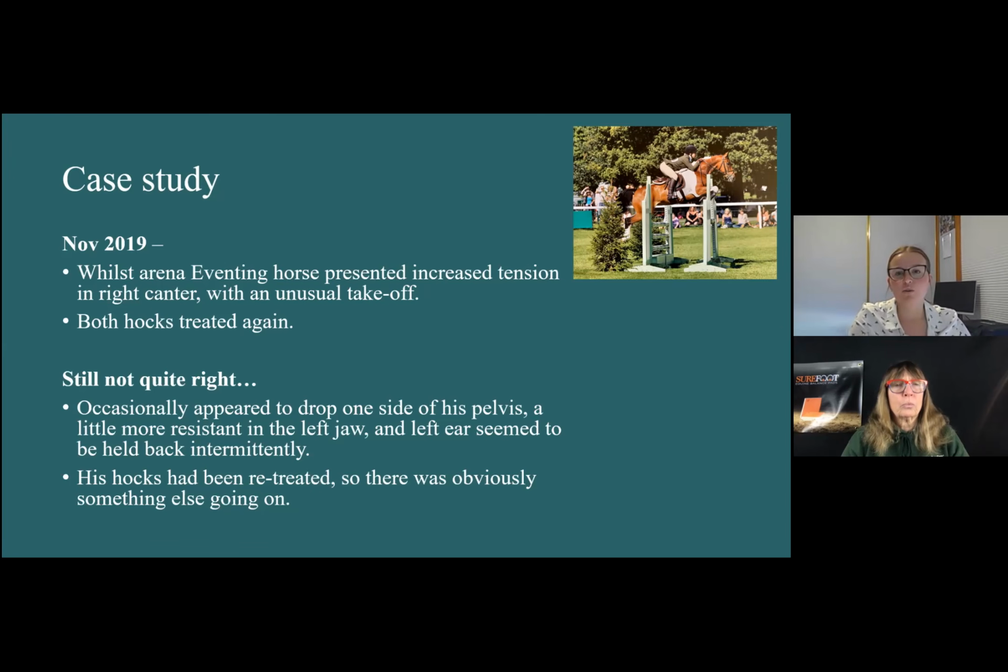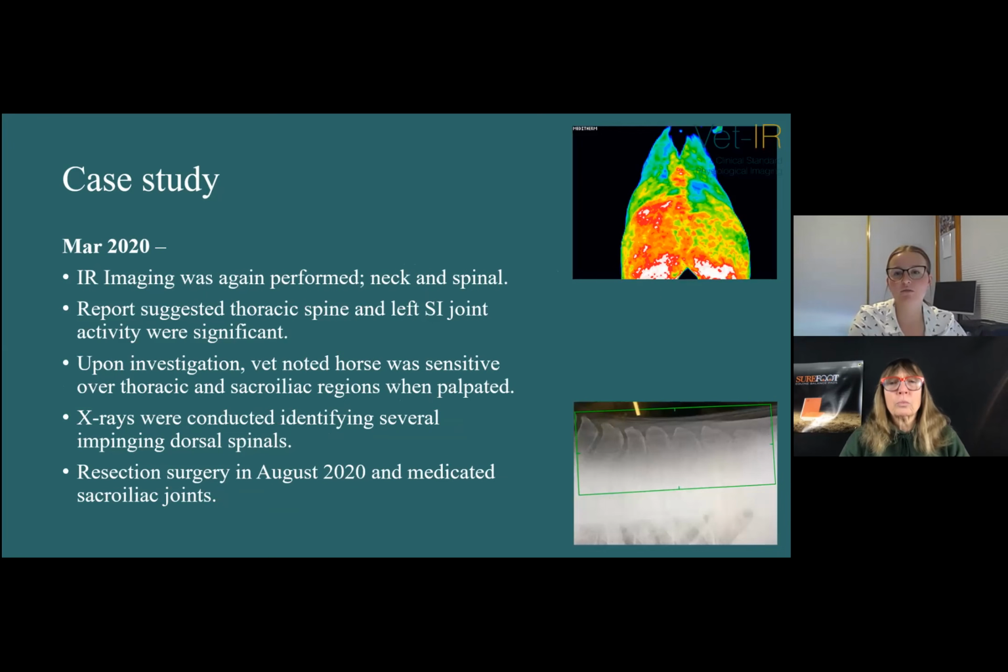And then in March 2020, IR imaging was again performed, this time on the neck and spinal region. The report suggested that the levels of activity in the thoracic spine and left SI region were significant. Upon investigation with the attending vet, they noted that upon palpation, Ronnie was extremely sensitive over his thoracic and sacroiliac regions. X-rays were then performed, and several impinging dorsal spinous processes were found.